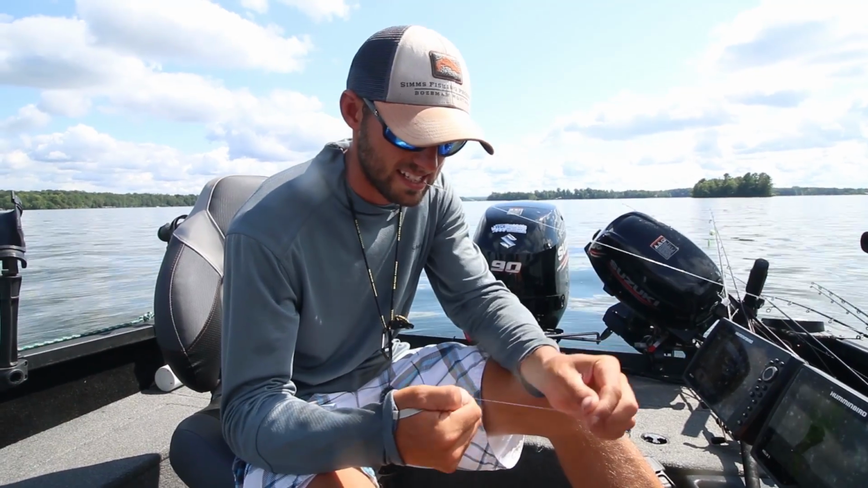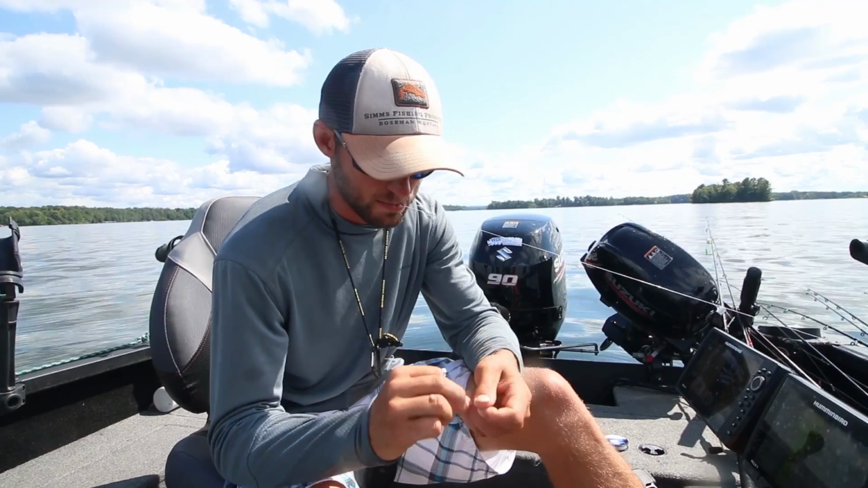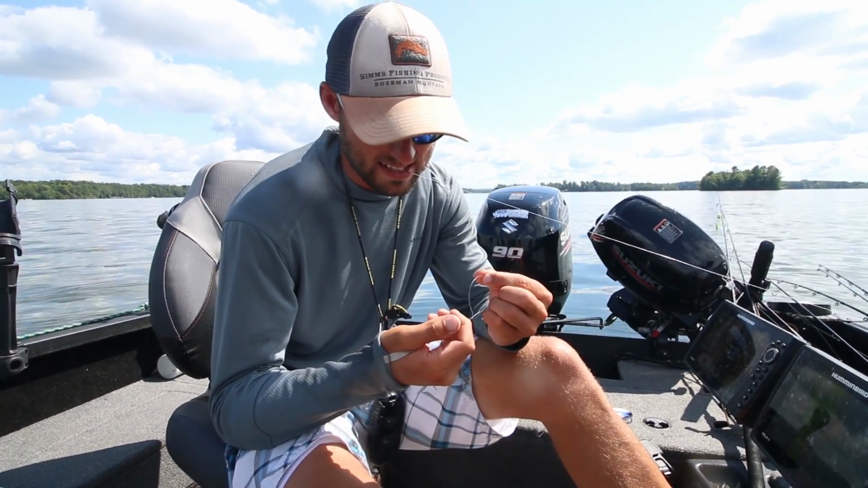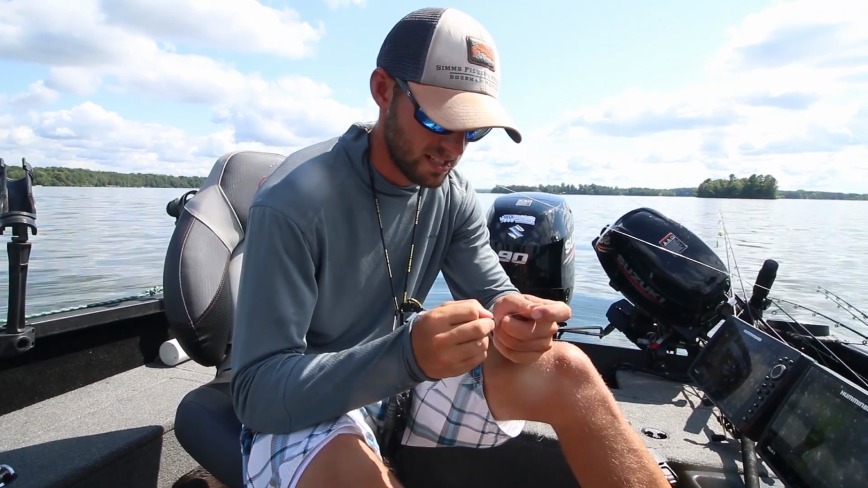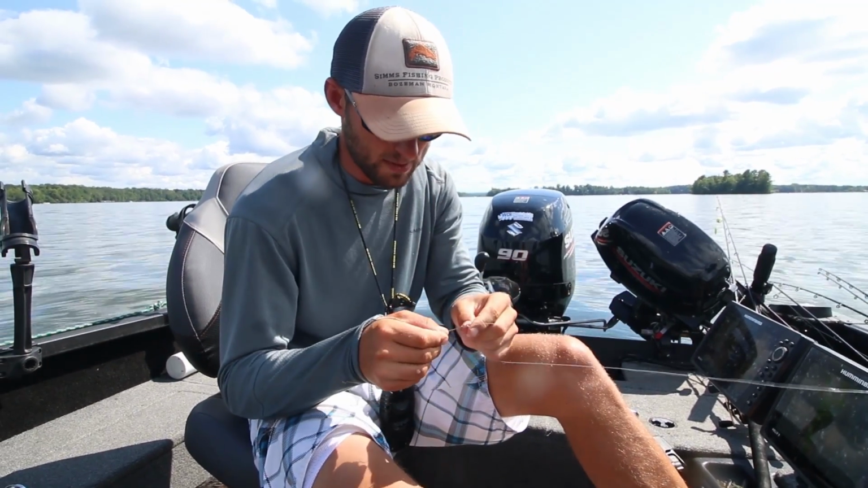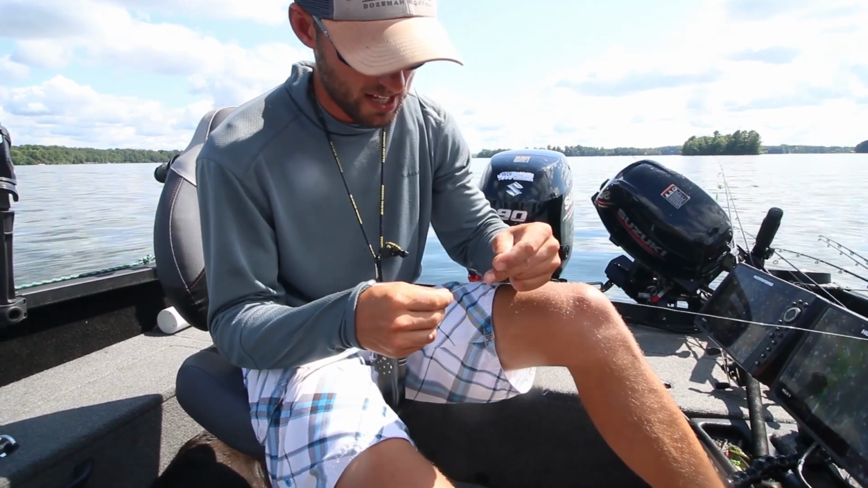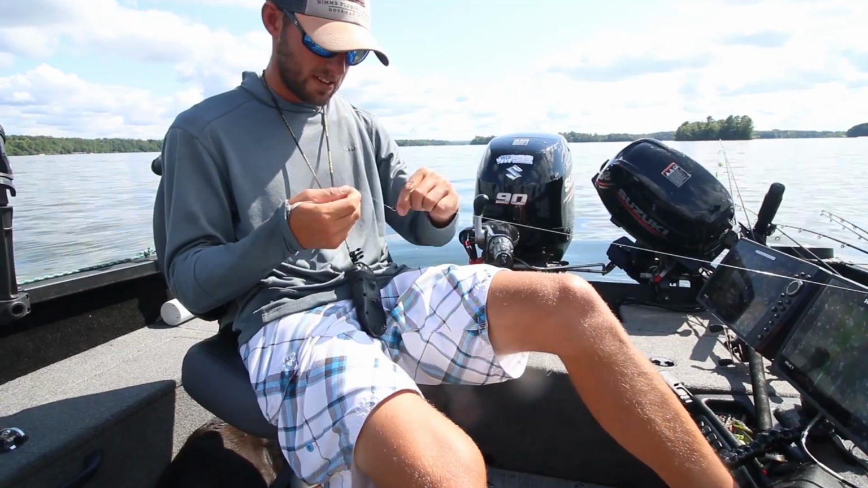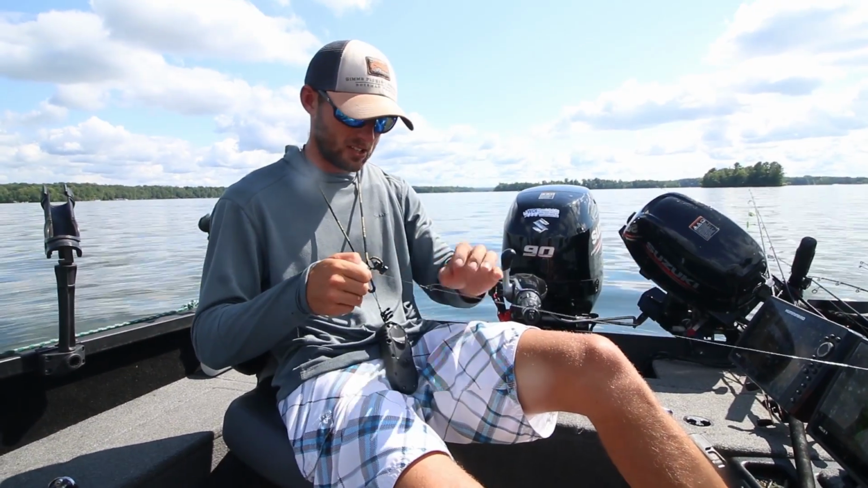And you can basically just tie a double uni. Pretty simple, bunch of loops. Run back through the eye on these. Stay with me here, we'll show you the finished product in a second. Once you got it like that, you just put that through there, just through the shank of the hook, and then you're gonna start cinching it up. Now what you have is a much thinner diameter stinger hook on your crawler harness.